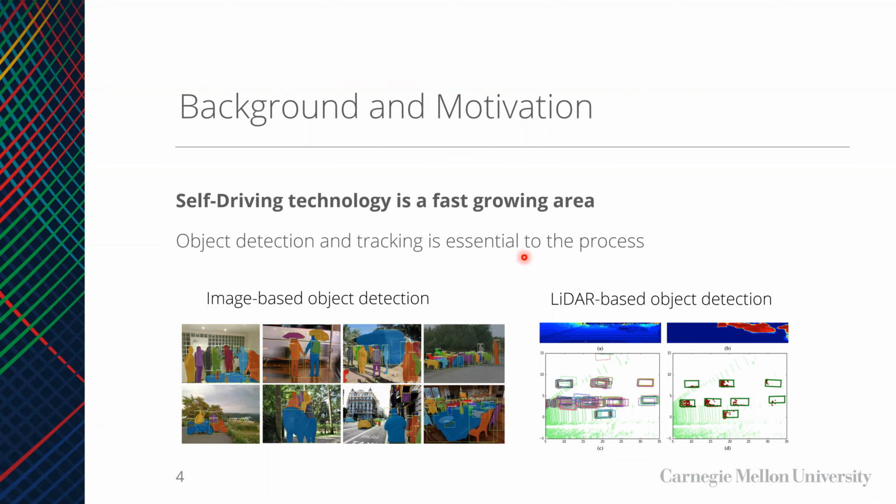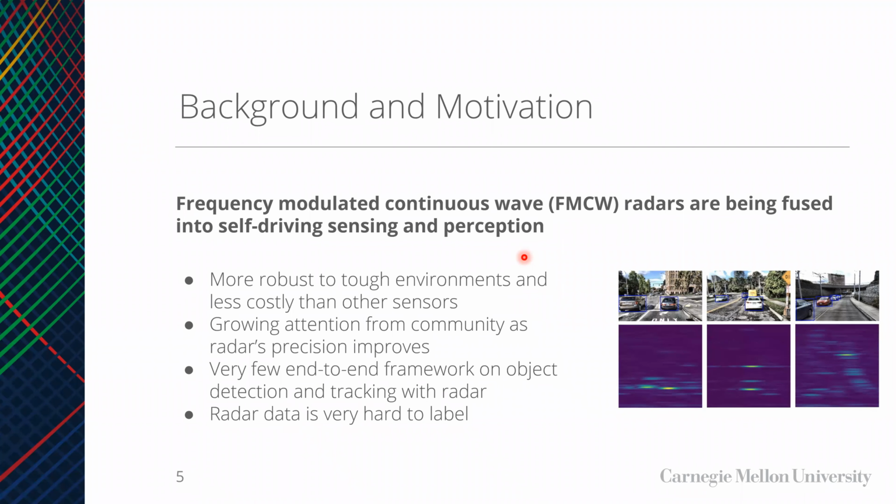As a part of the process, object detection and tracking is crucial because it ensures safety and supports motion planning. Generally, self-driving cars are equipped with multiple sensors, such as cameras, lidars, and radars. Vision-based and lidar-based object detection and tracking are very well studied. However, radar is also worth considering.